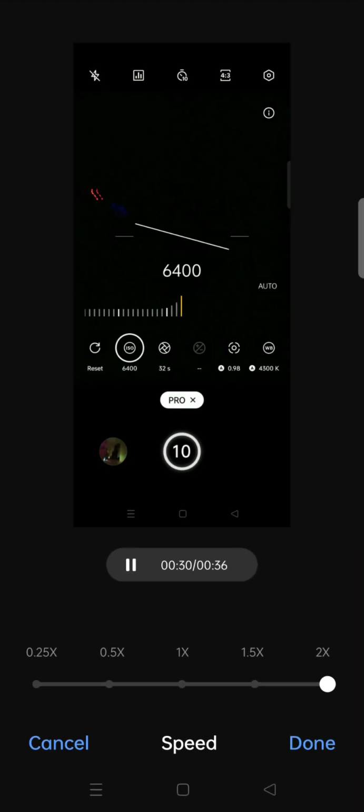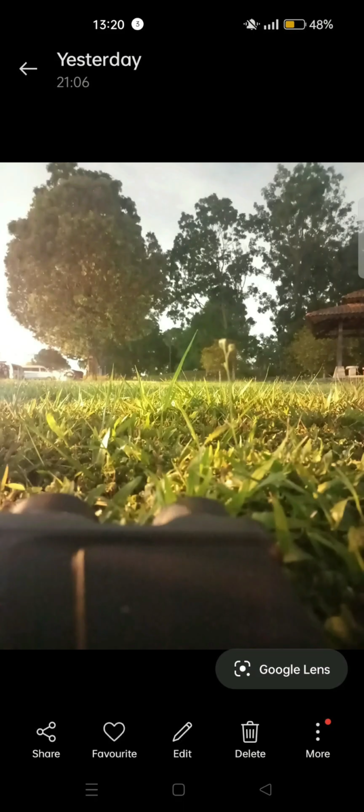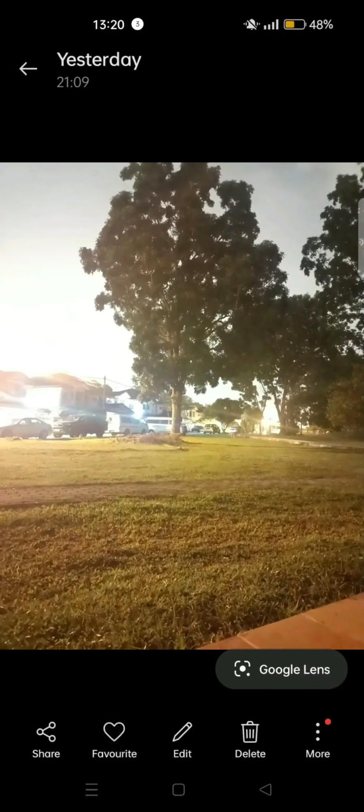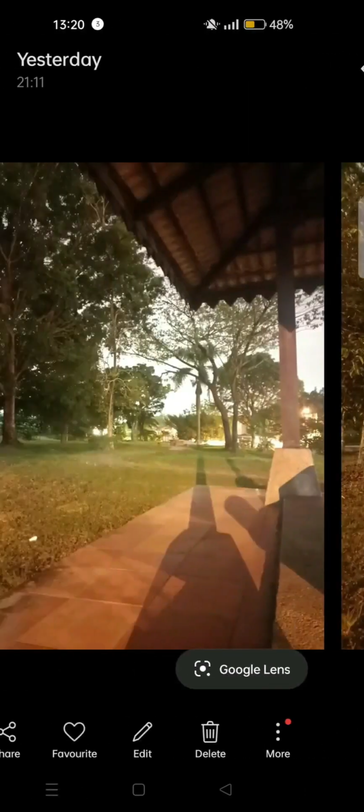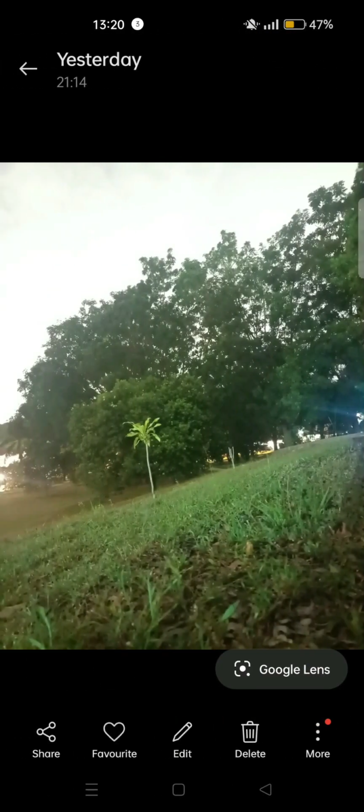Almost done. So the conclusion is, wow, I can see clearly, guys. With the shutter principle, I can see really clearly in nearly total darkness in the park.